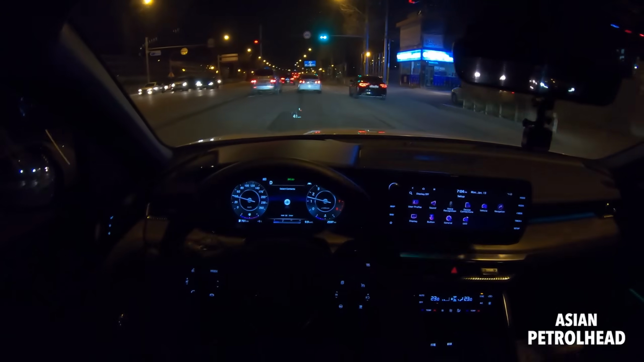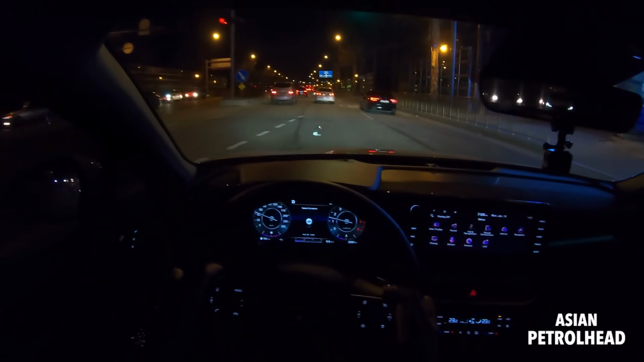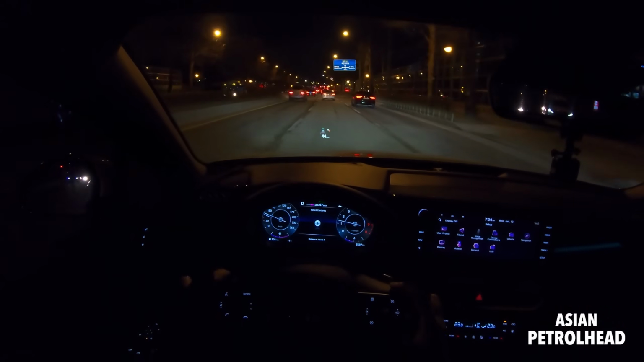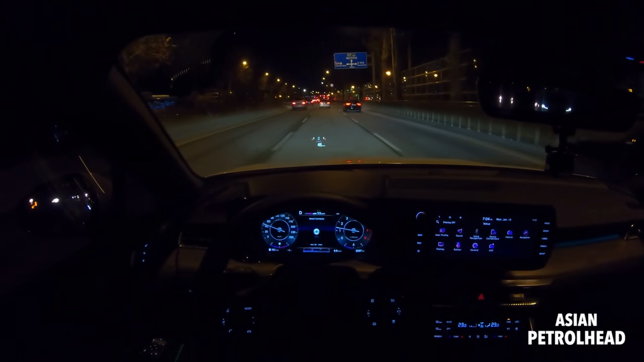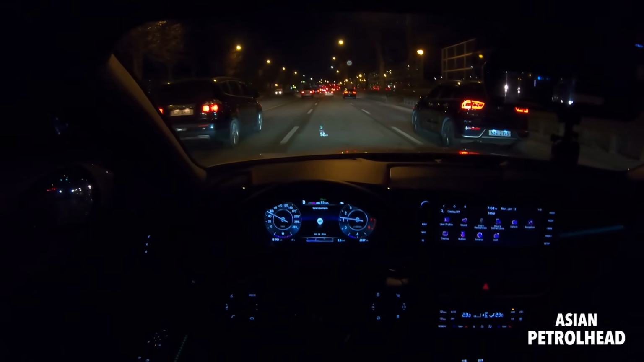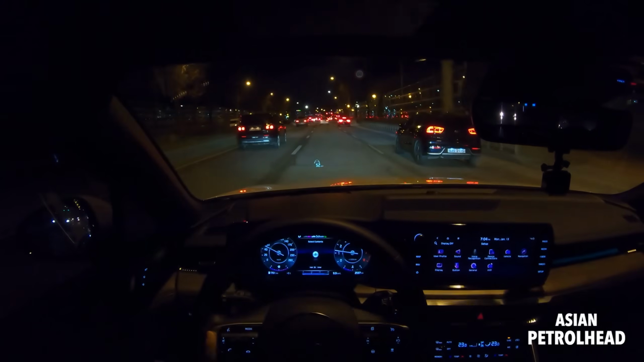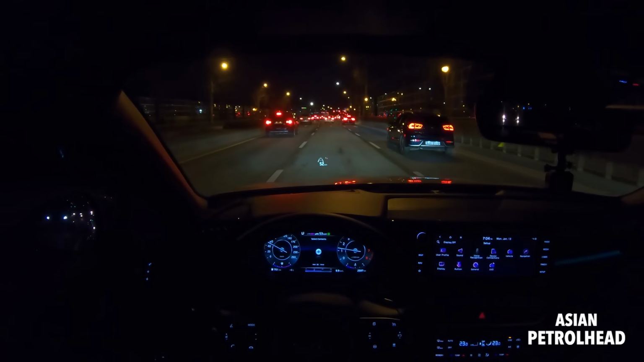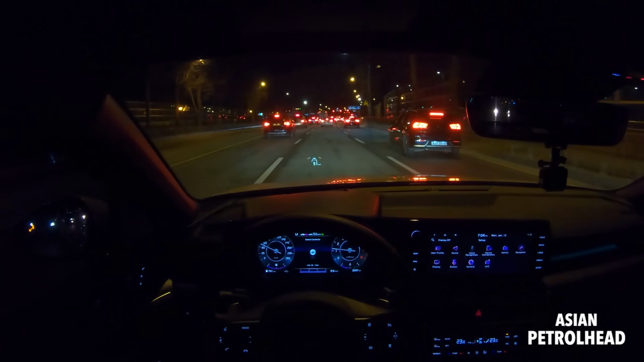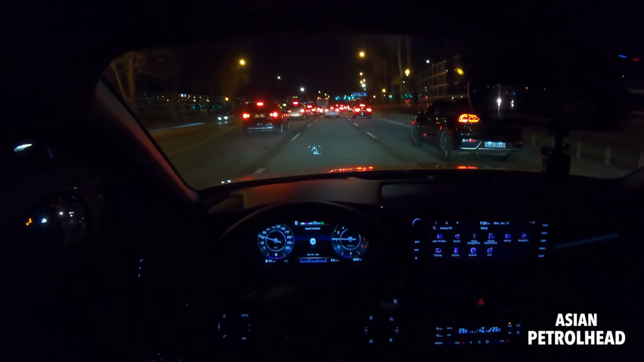This car also has adaptive cruise control that has the stop and go functionality. Now we see the cars are coming to a stop, and this Optima will come to a full stop.